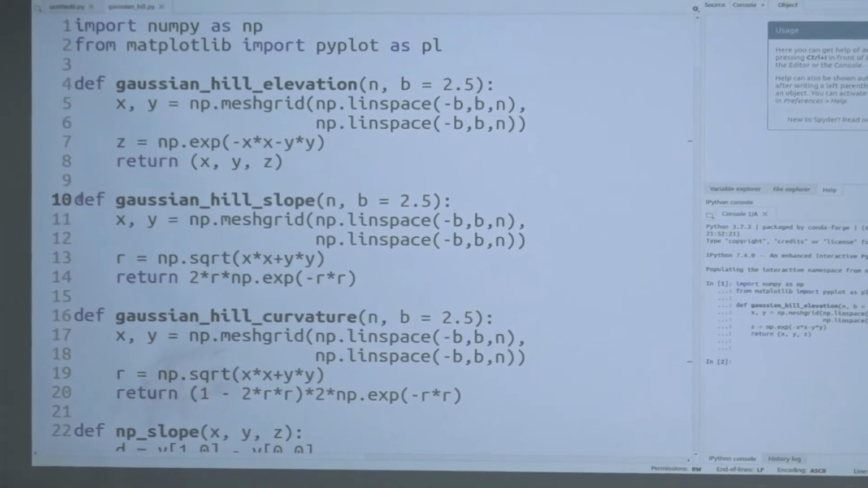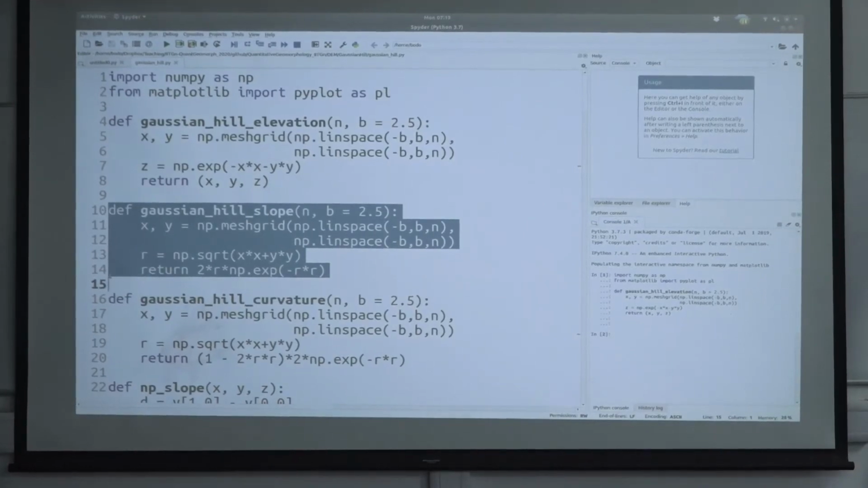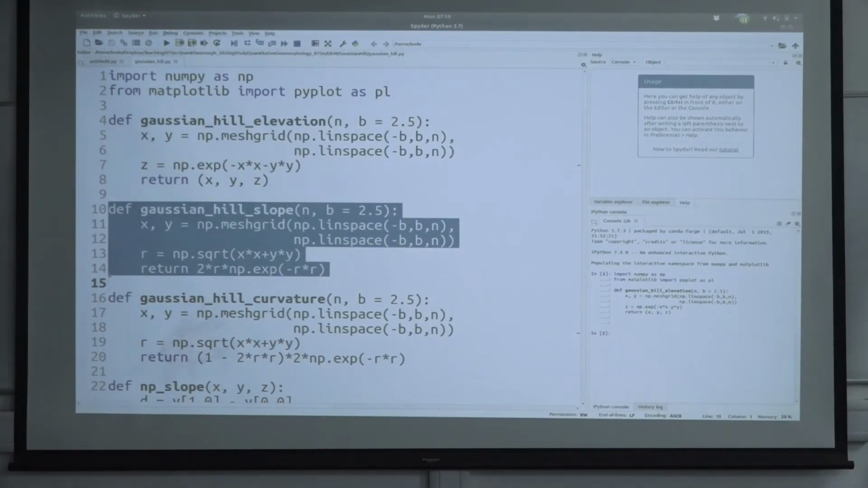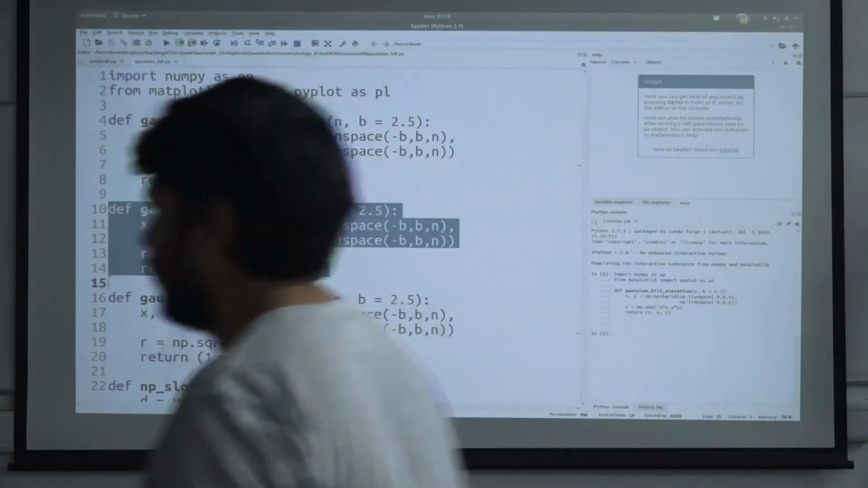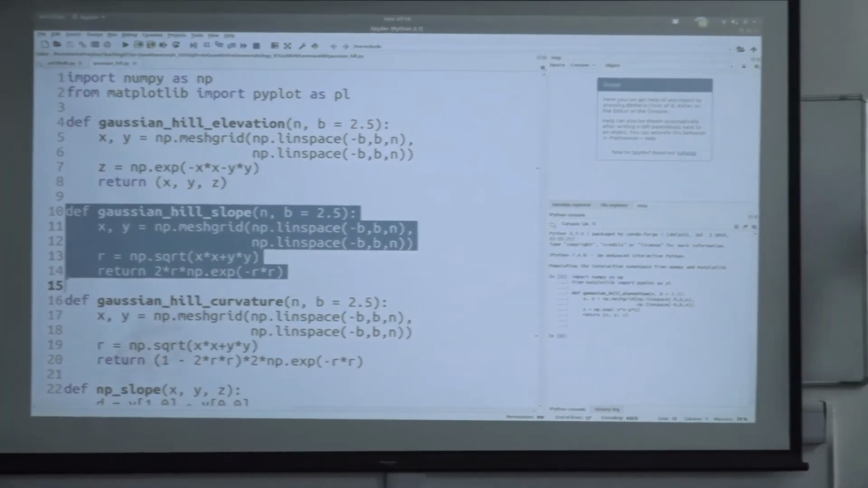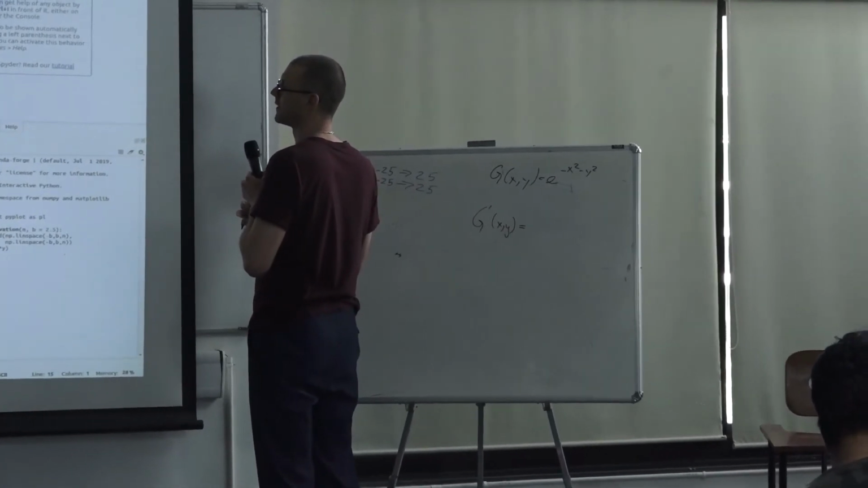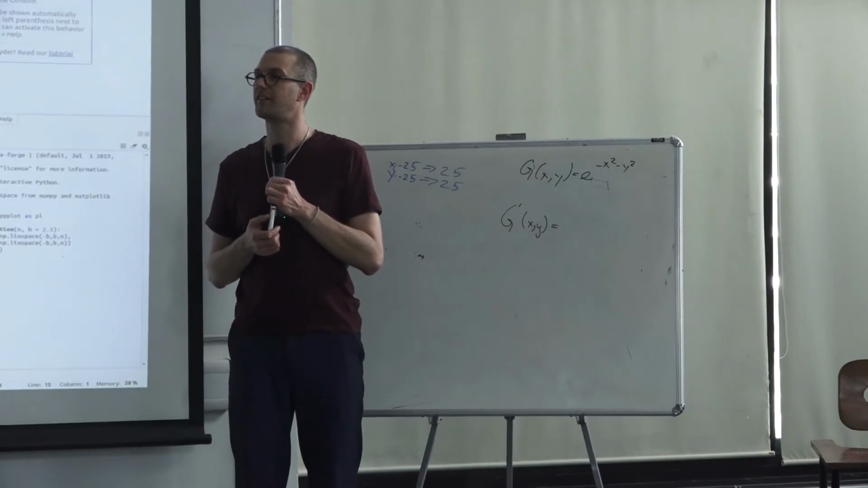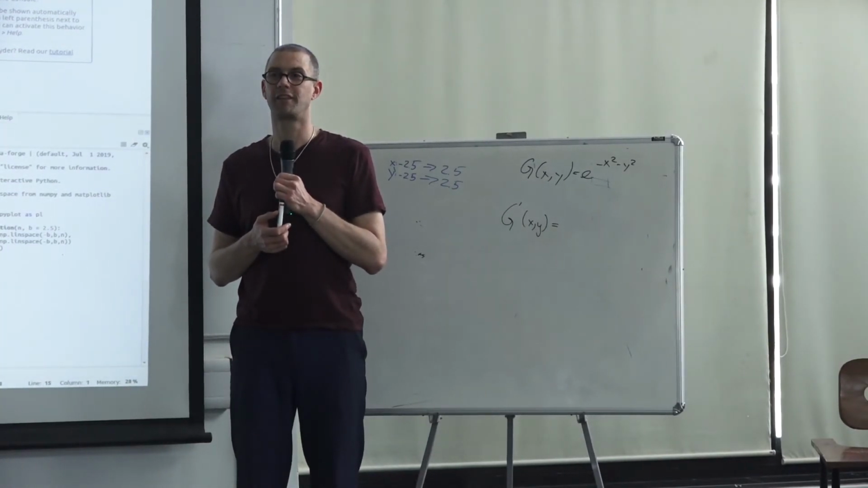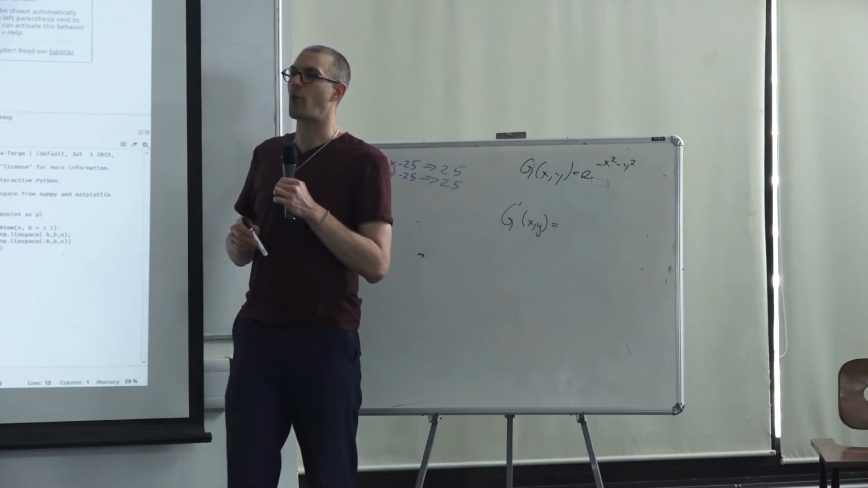So let's go one step further. And as I said before, we can take the derivative of the Gaussian, right? So I wanted to explain the next